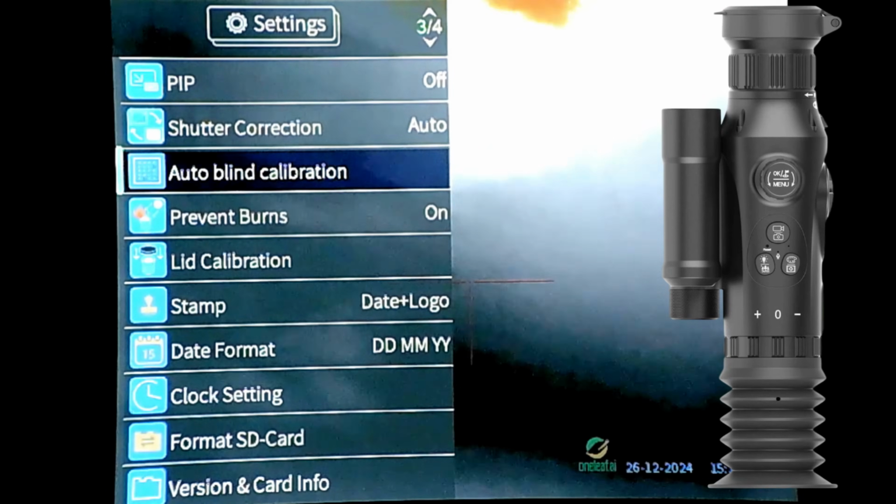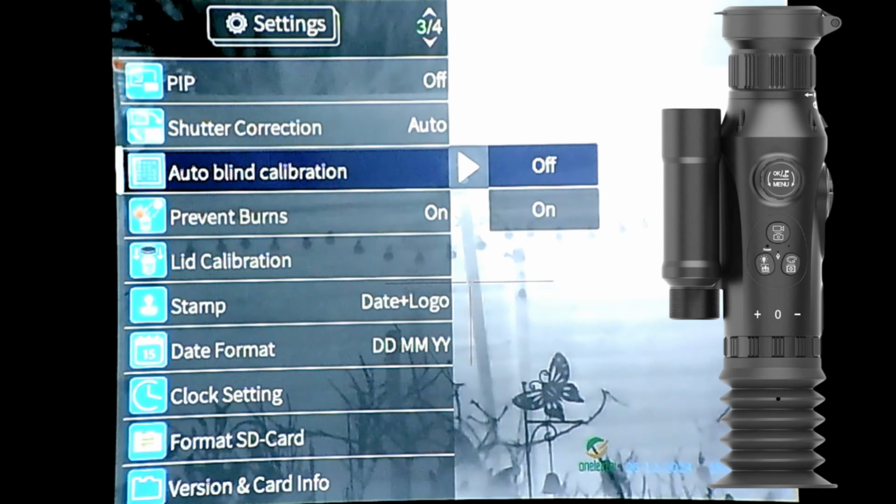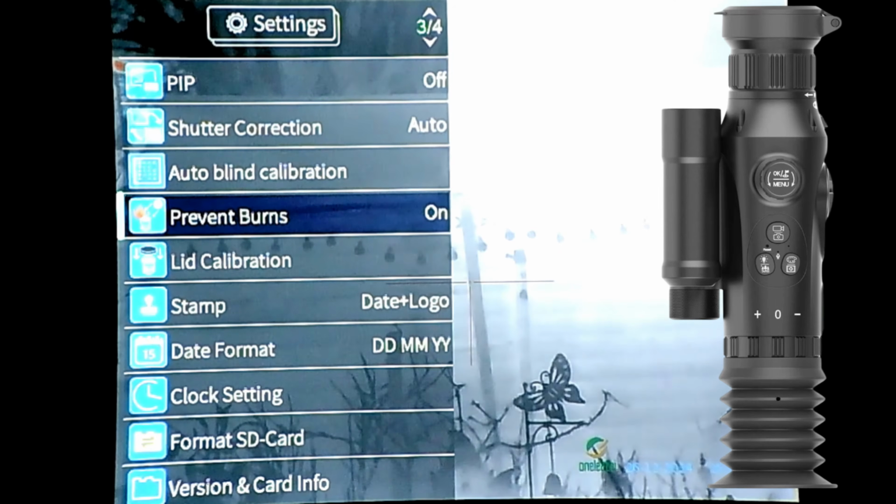Take it off. There's a bit too much glare on that. Make sure it's off. Yeah, prevent burns on. That's so it doesn't burn the reticle. Don't ever point it at the sun.